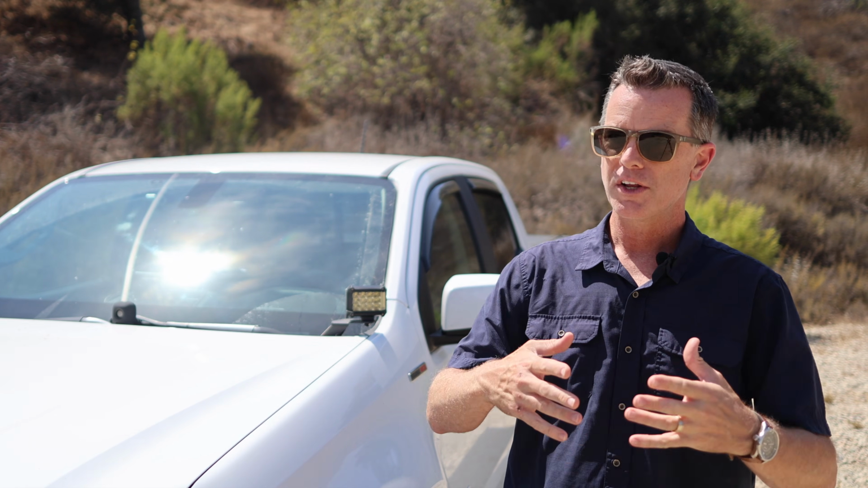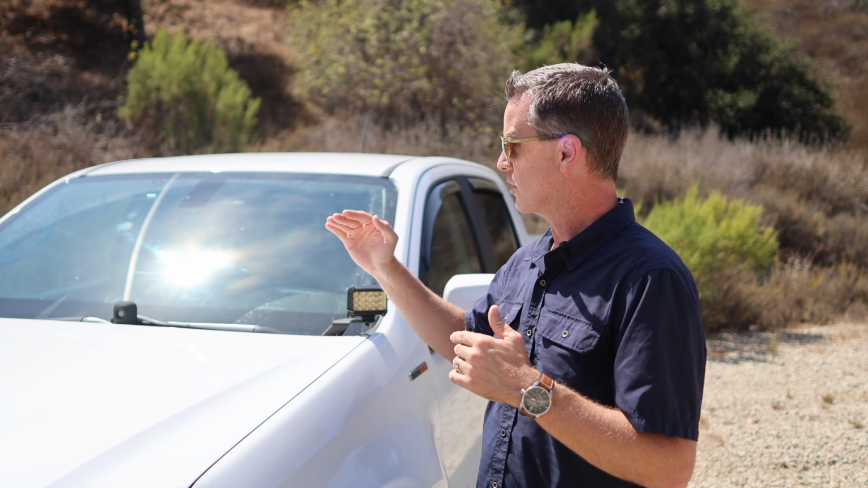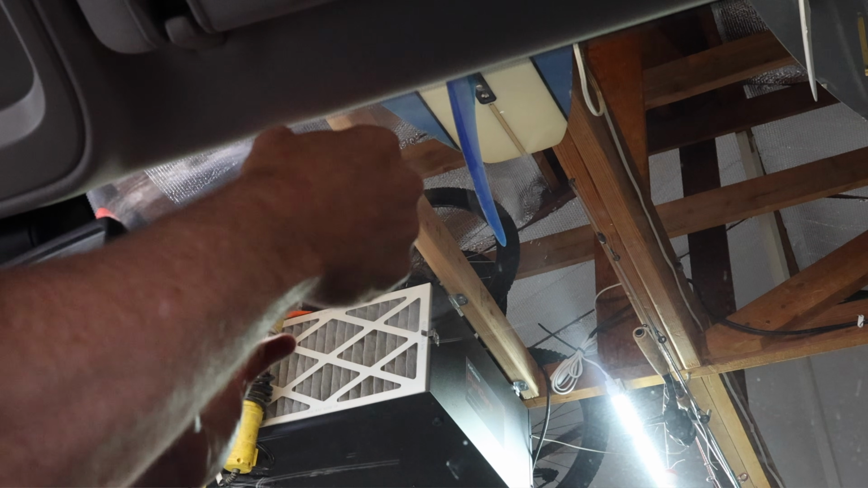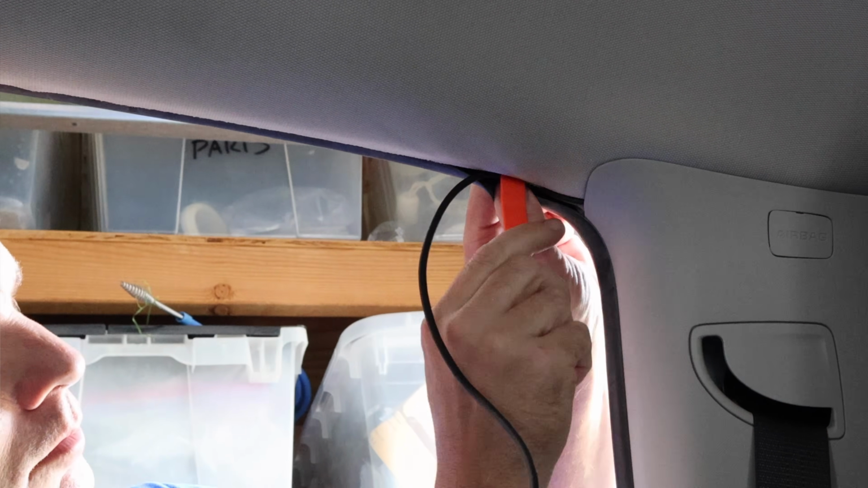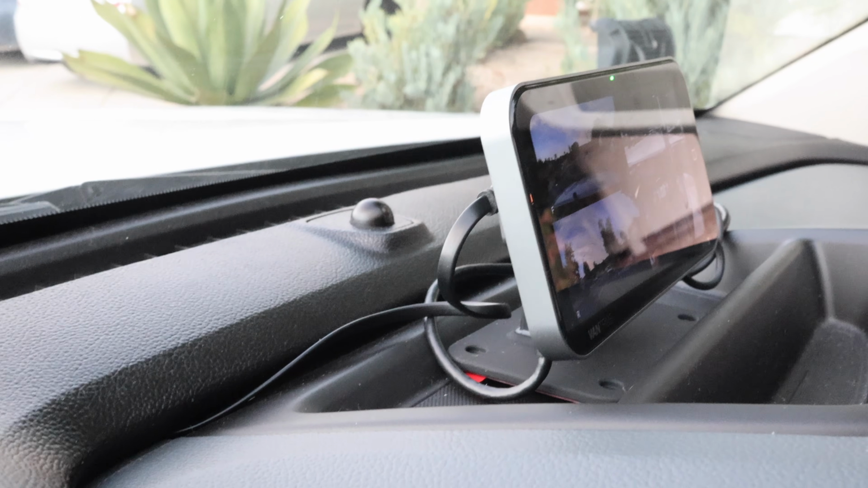I'm going to go over very quickly and easily how I installed this thing. If you're interested in a more in-depth install video, I do have another video on the channel that shows how to install cameras, how to tuck wires, how to run things into your fuse panel. But this one installs pretty similar to most other dash cameras. You install the cameras on the back window and the front window. Where the wiring is a little different with this is the wiring from the back camera you loop around to the front camera. You tuck it along your headliner. Then the wire from the front camera runs down to your dashboard to the screen unit.